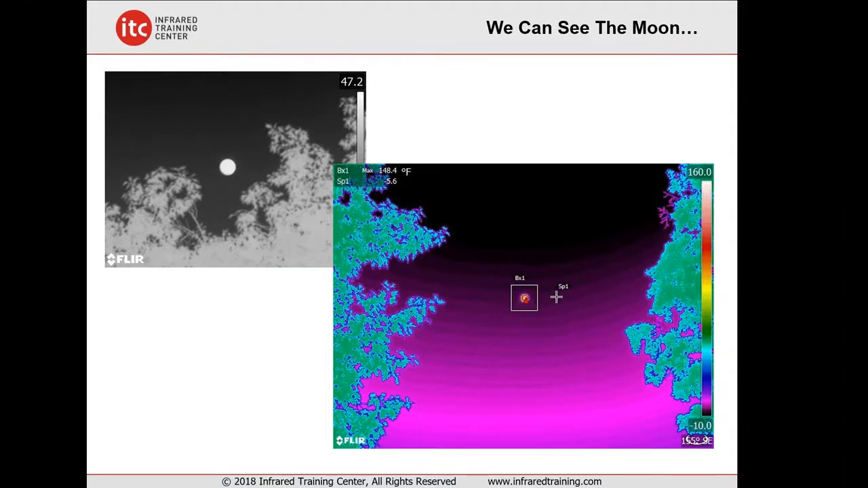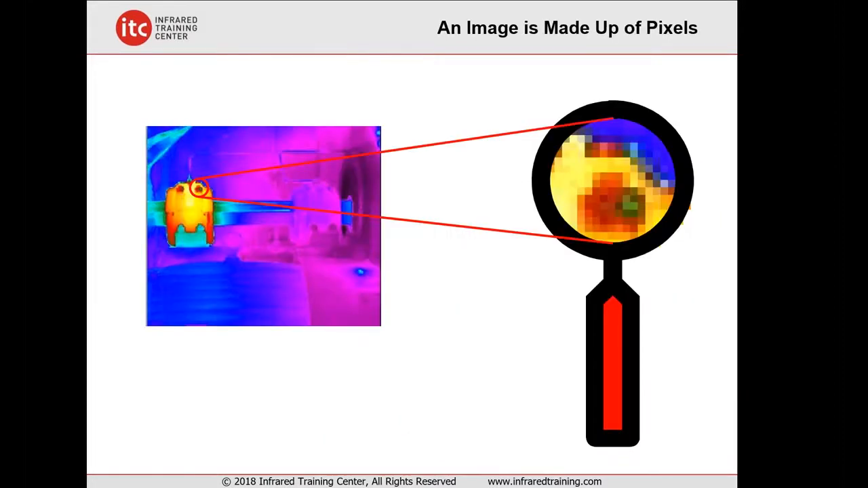And we see two thermal images here. The rainbow palette on the right shows a maximum box temperature of 148 Fahrenheit compared to an apparent spot reference of about 5 below, which is deep space. So we're definitely picking it up. And my point here is that we can see the moon, but perhaps not the International Space Station or a telecommunications satellite, because even though it's much closer, it's too small of a target. So that's the essence of resolution in many ways. What's the size of the target? How far away are we? And what type of resolution do we have on our thermal imager?